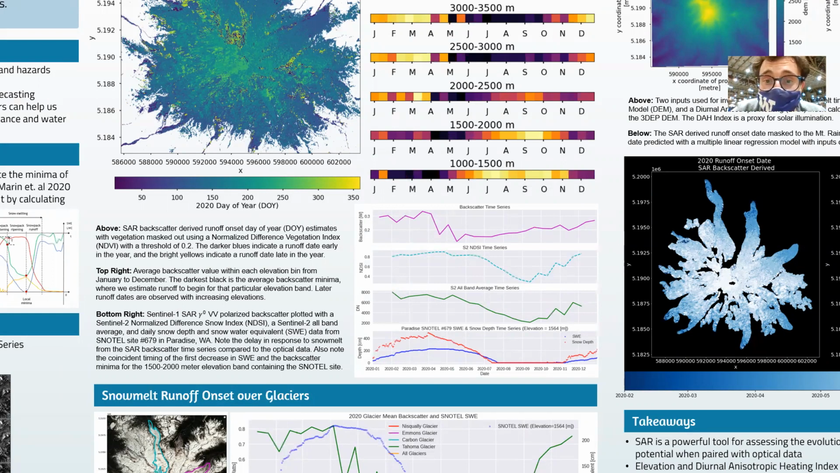This is also paired with some SNOTEL data, SNOTEL site number 679, which is in Paradise, Washington. So we see SWE, snow water equivalent, as well as snow depth. And we have the time series here. And just for a quick validation, we know that this SNOTEL site is at an elevation of 1,564 meters. So if we go to our 1,500 to 2,000 meter band, where we know that this SNOTEL site exists, it predicts that we would give our snowmelt runoff onset date in the beginning of April.